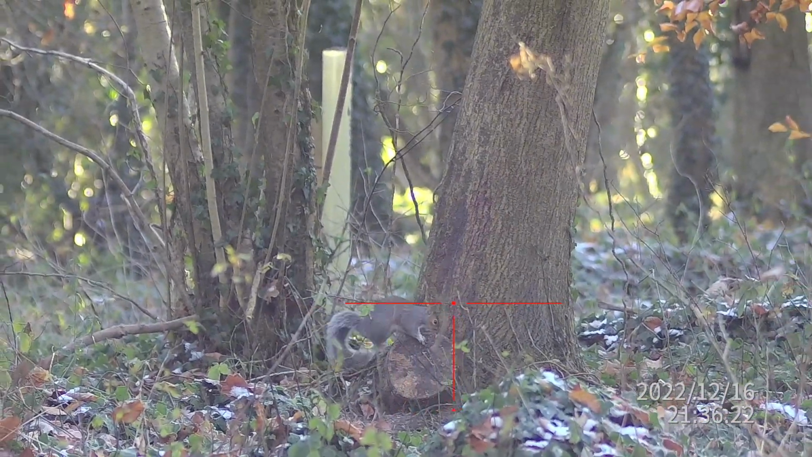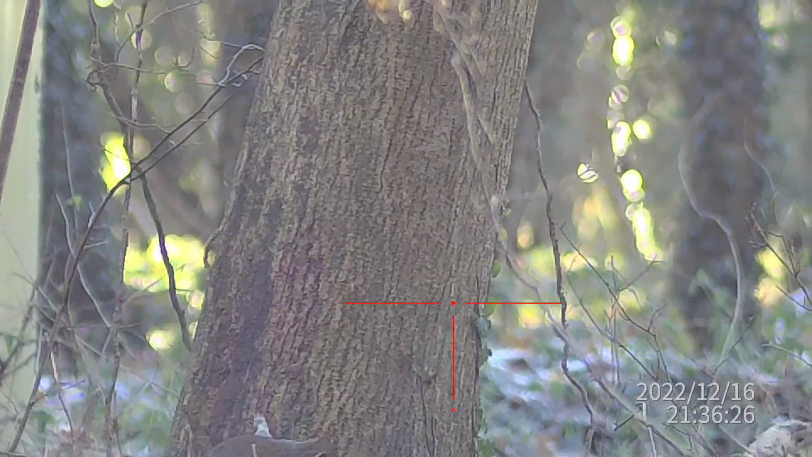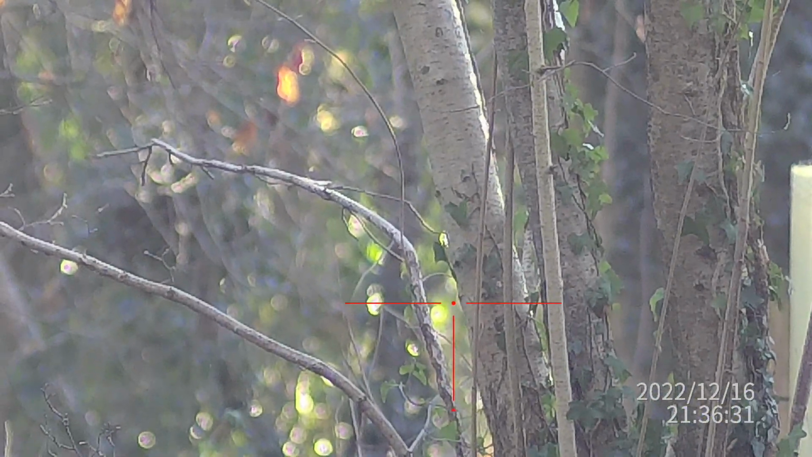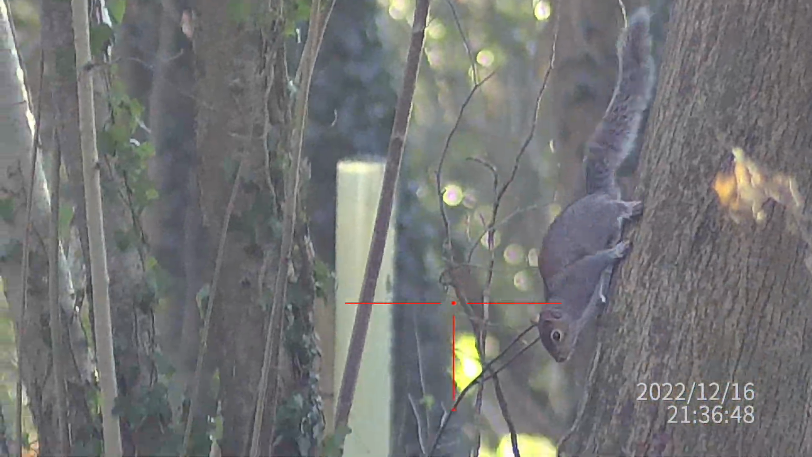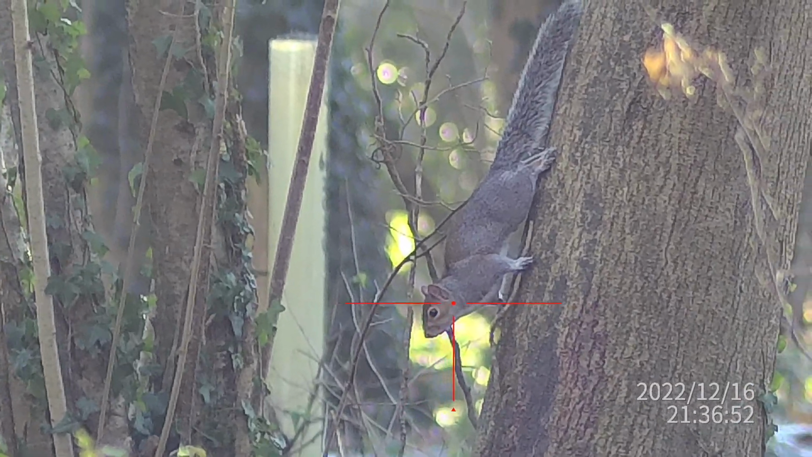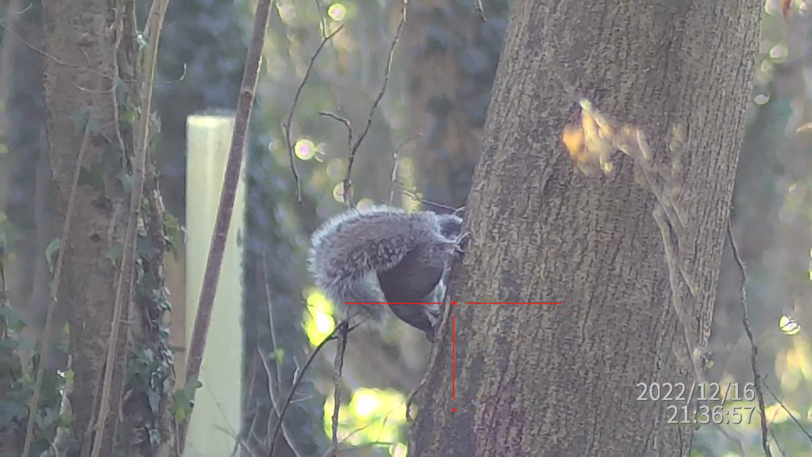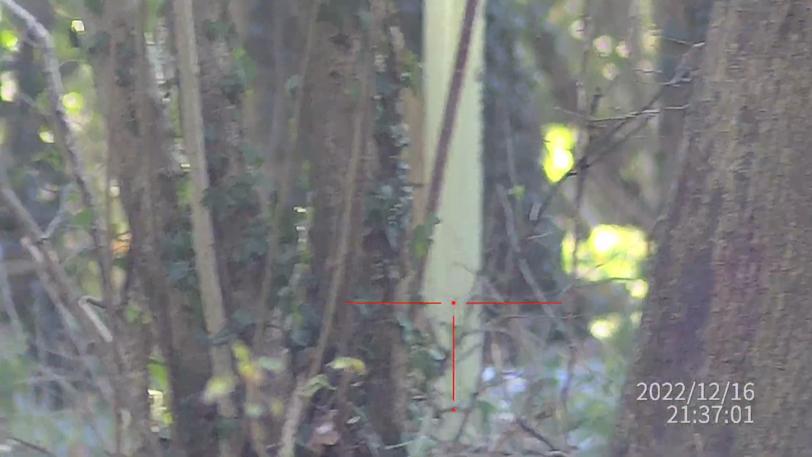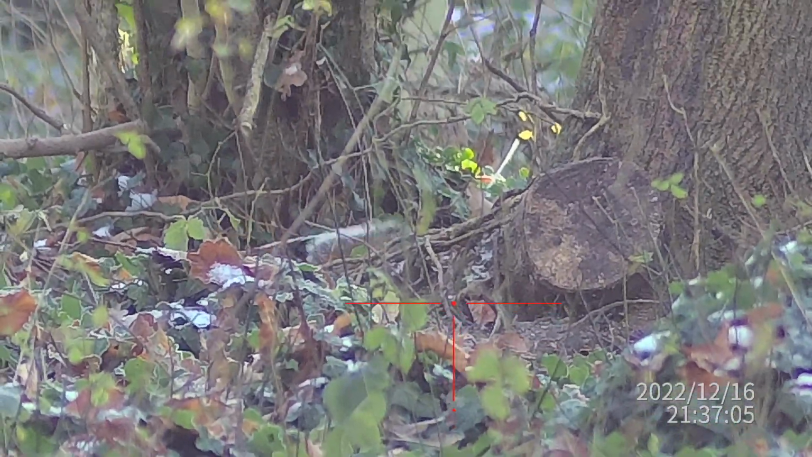Now again, forgive me for the poor camera, but I'm trying to operate the scope cam here and hold the thermal at the same time. So I'll show you the scope cam footage first of all. And he freezes there for a little bit too long. Take the shot, and he'll drop to the base of the tree, and obviously expires there. A couple of shakes.